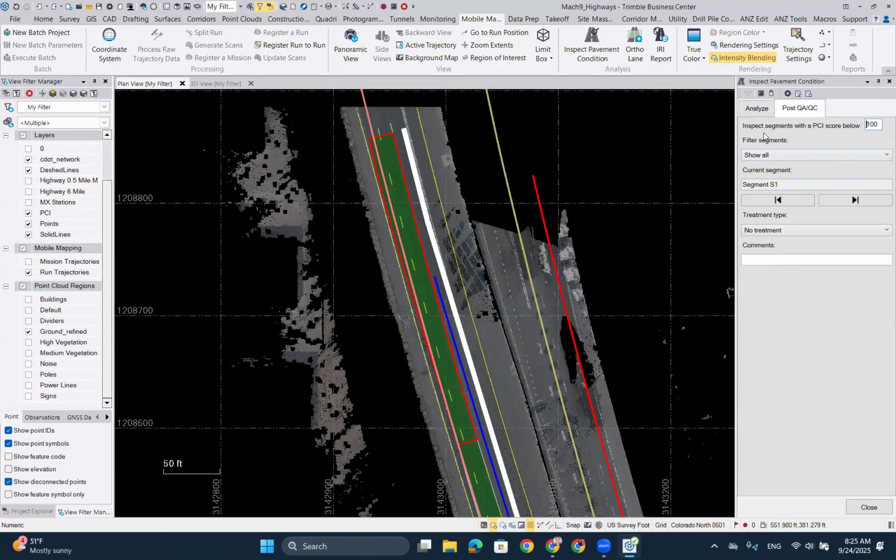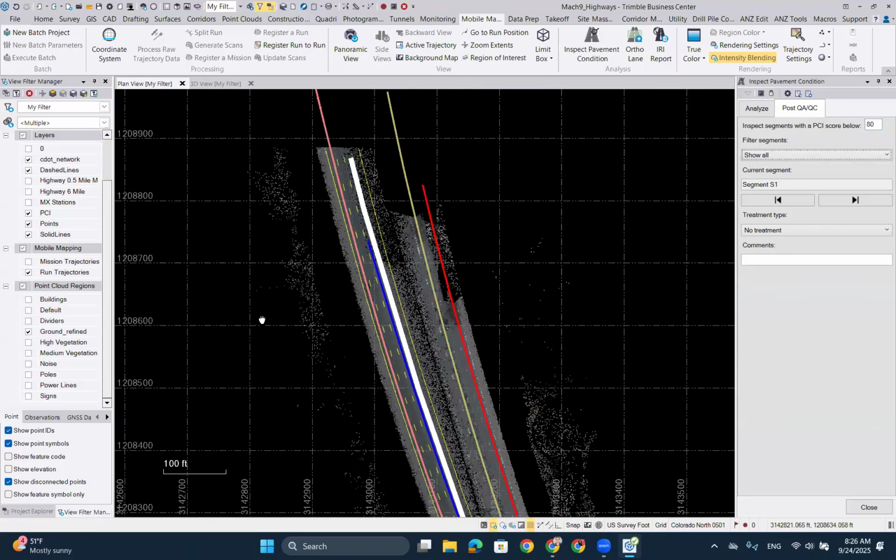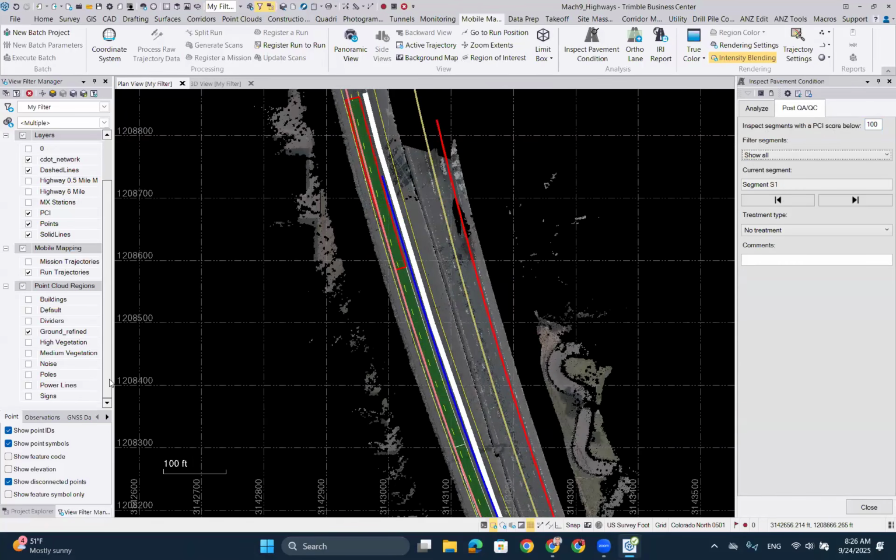I can show all. First of all, the PCI score: if that is below a certain value, it will only show you those sections. So let's go to 80. Let's just zoom out a little bit and see if it drops off any of these. Let's go to 80, and that's the rideability, correct, Christina? And as you can see, everything is still above that. Let's go to 70 and see if anything changes. Let's go to 90. Looks like everything is pretty good on this part of the road, luckily for us. I'll just leave it as is, but you can then define the bad sections accordingly.